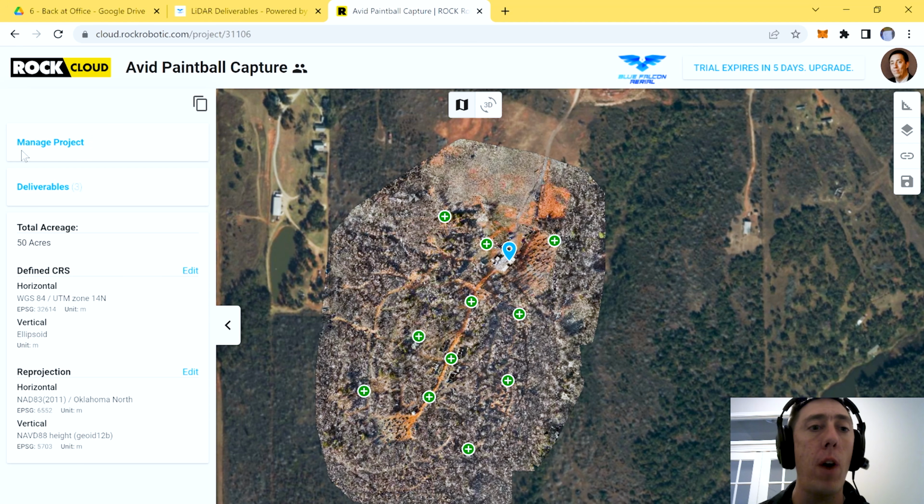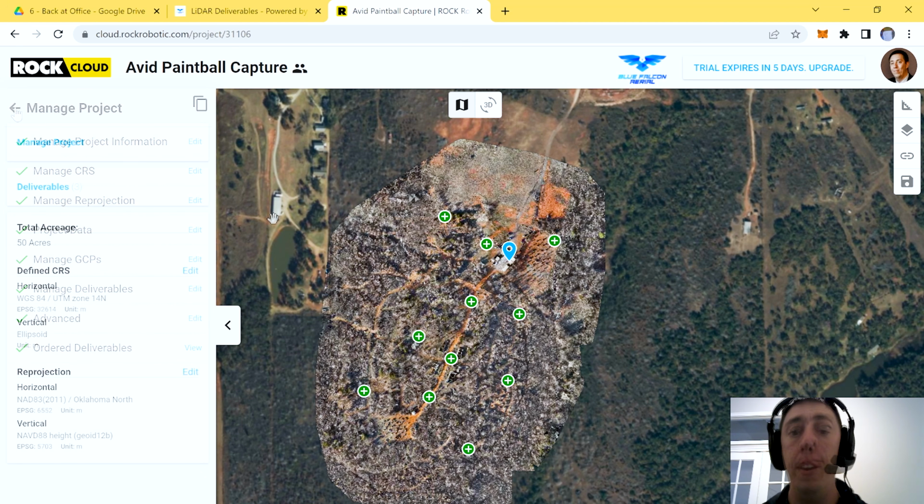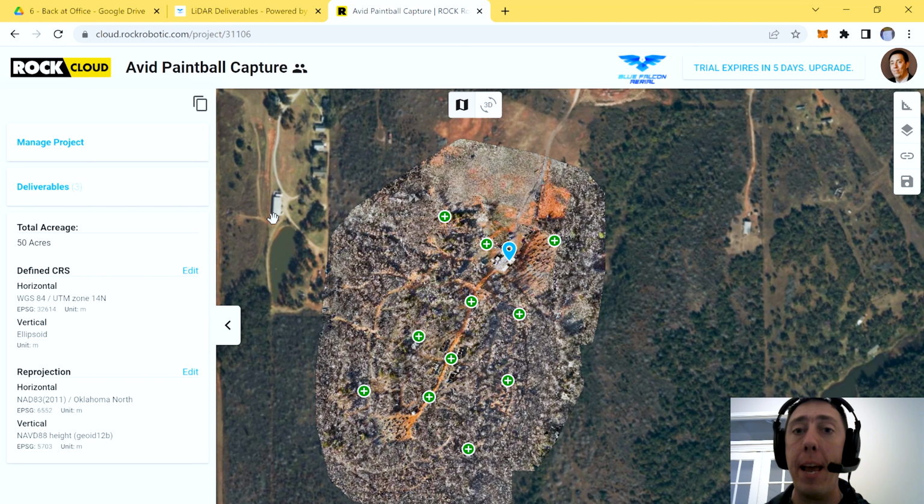When you've already pre-processed and colorized your data and you have your LAS file, it's actually surprisingly easy to import it into the Rock Cloud. If you go over here to Manage Project, this is exactly how you do it. They go step by step, and it's a really simple process. Now, I will say, capturing and pre-processing is quite challenging. However, once you figure that out, the cloud side of it is surprisingly simple.